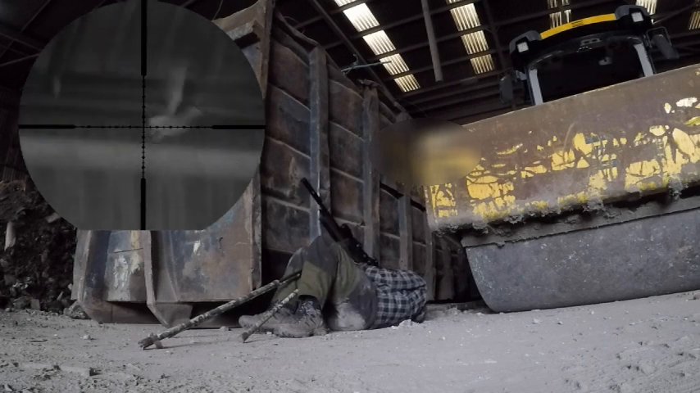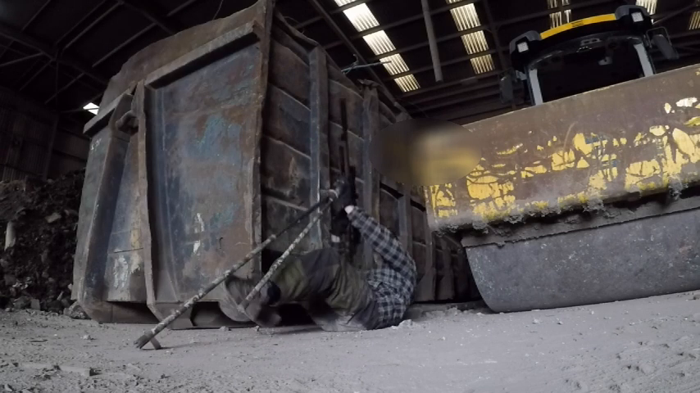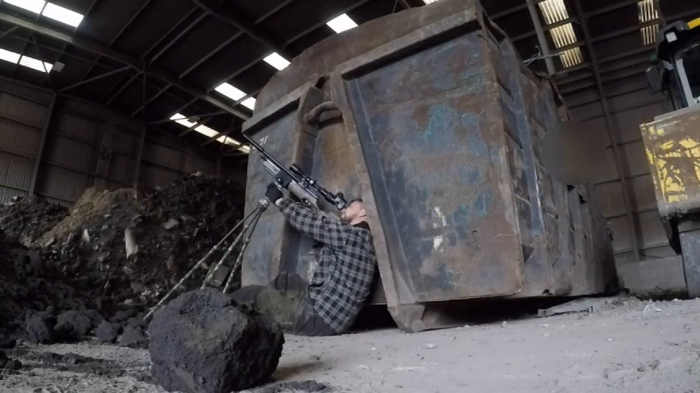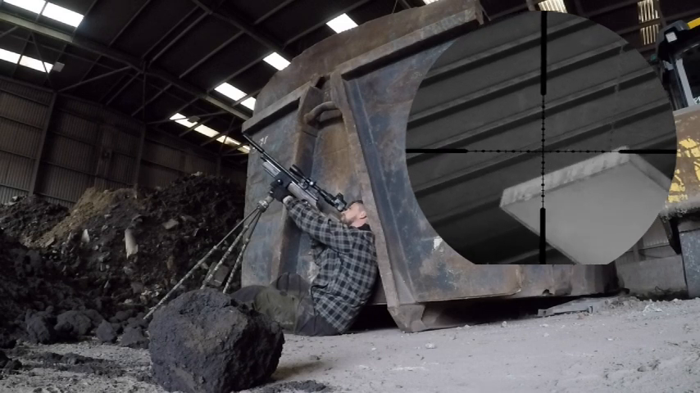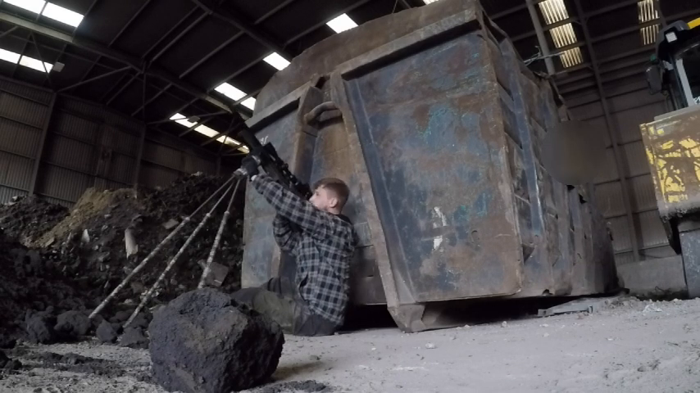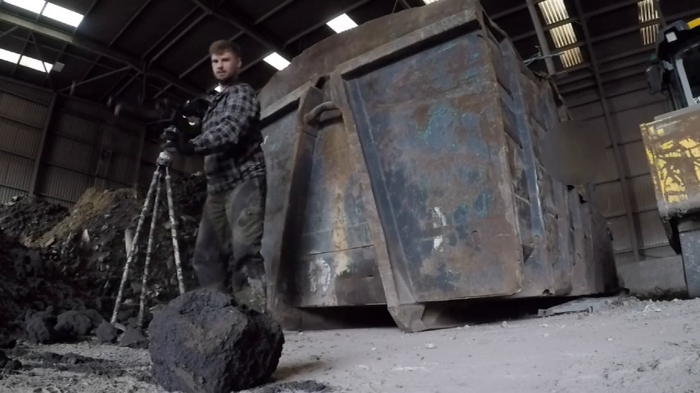Bit too slow with that one. I'll get you at some point though. This pigeon has just moved into a slightly different position, so I'll just manoeuvre myself, got myself comfortable, and taking this one. I'll just go and collect a few of these because they're piling up a bit now.